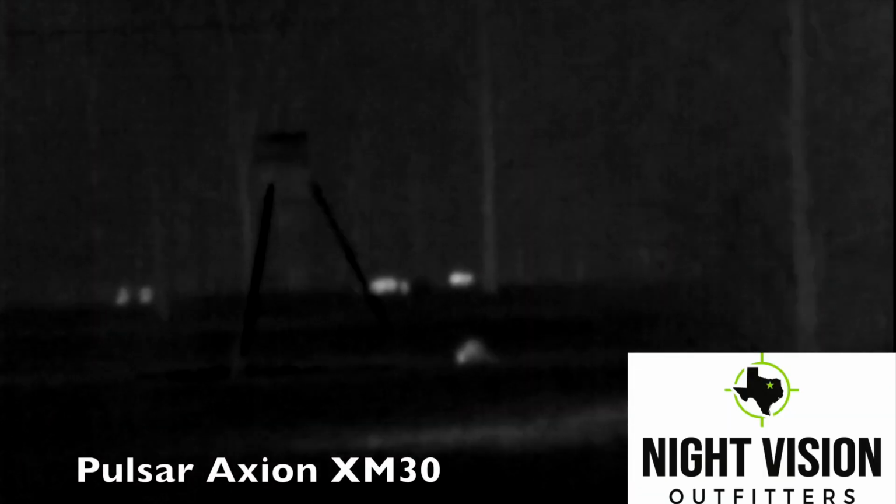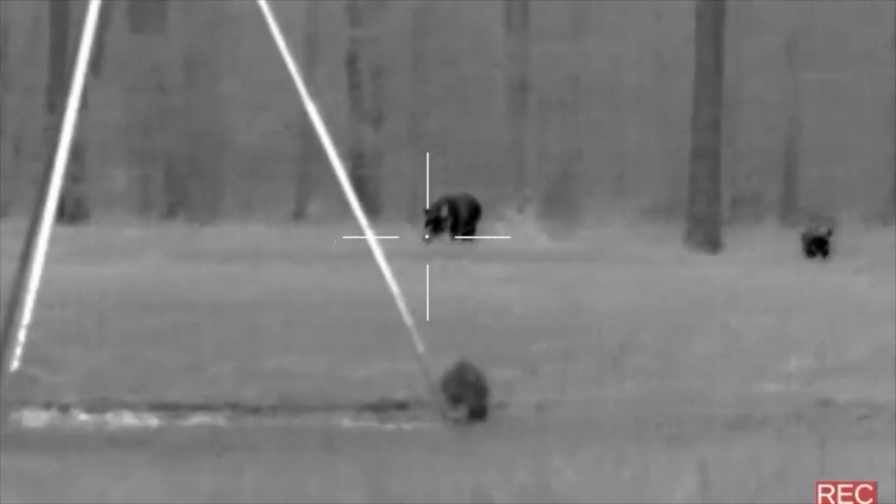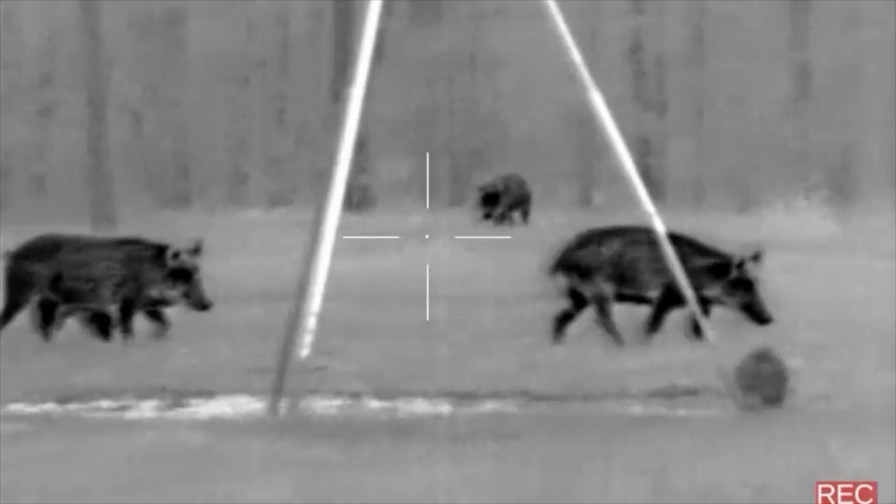Not 5 minutes later, I spotted the sounder 200 yards away. This was going to be primarily a meat hunt, but I thought about targeting this nice-sized boar. But it was time to fill up the fridge, and we'll pick up the action from here.